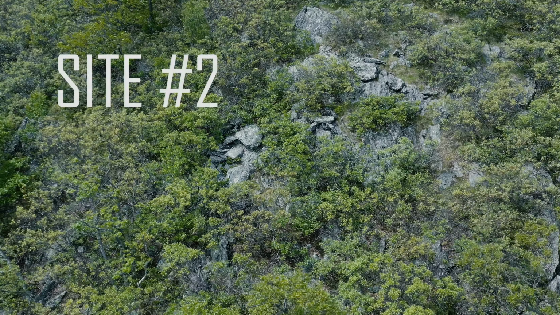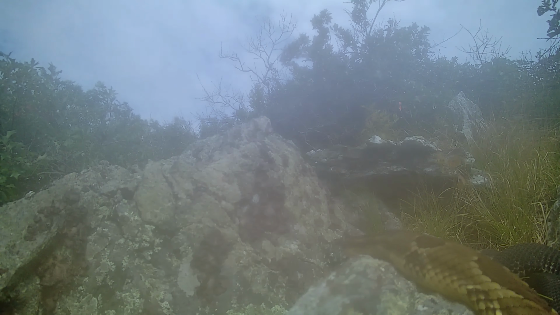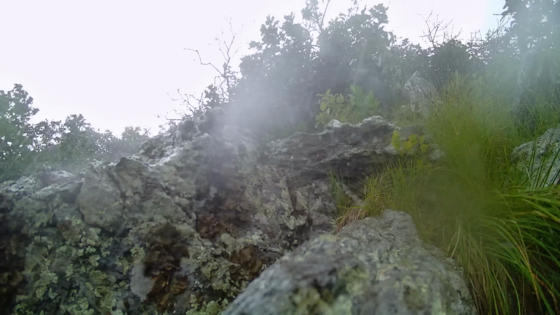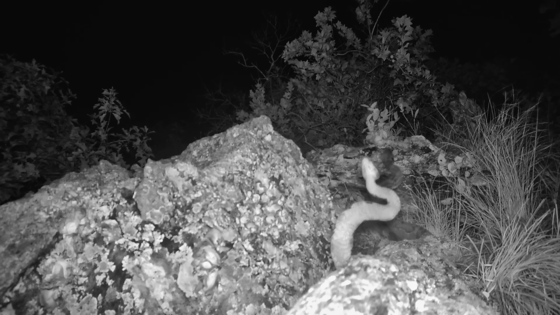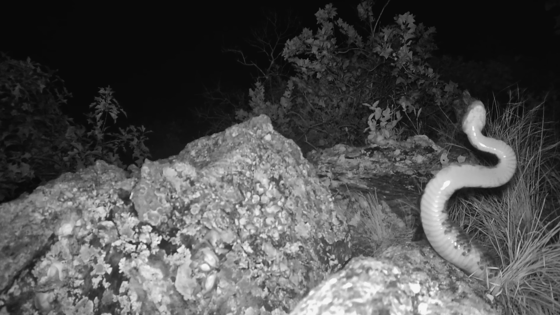Moving on to our second site, which I have nicknamed the Courtyard for those of you who have read my book. I was concerned that all of the footage would look like this due to condensation building up on the inside of the lens, because this camera, of course, was damaged by a bear while set up at a different location. Thankfully, however, the lens was mostly clear here to capture these 2 male timber rattlesnakes engaged in a combat dance. I will discuss this behavior in some detail shortly, when incredibly a second camera captured even better footage of a combat dance at another site.